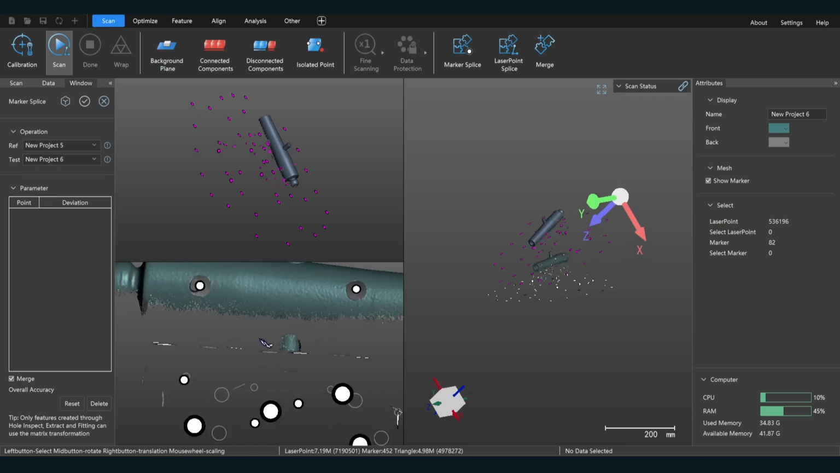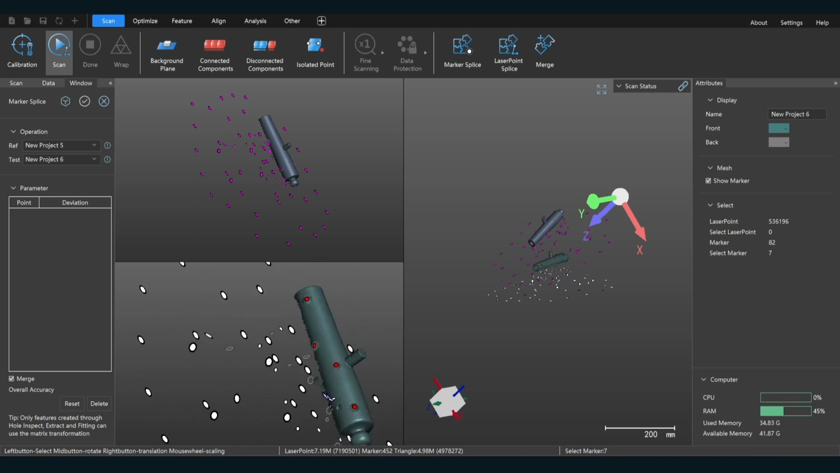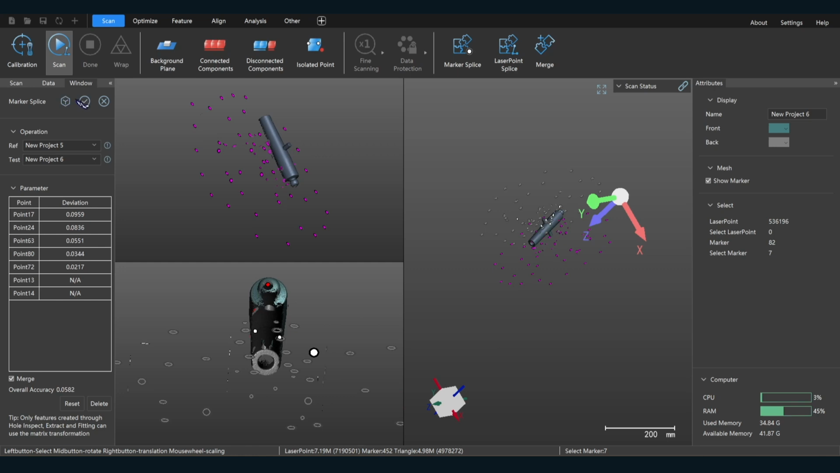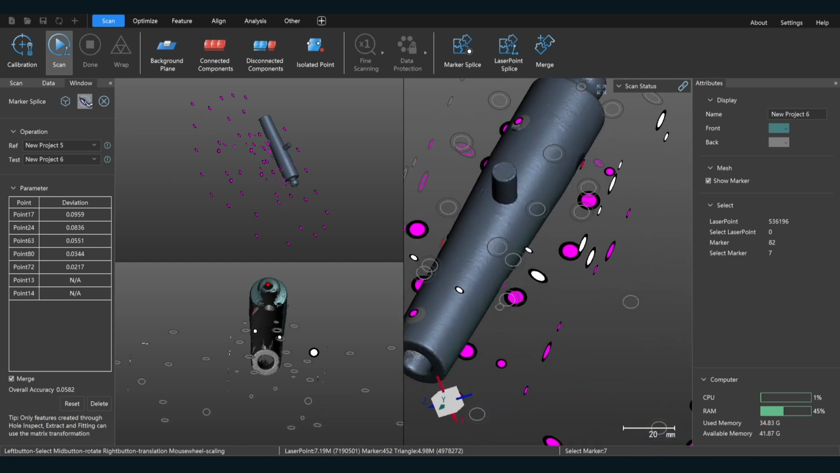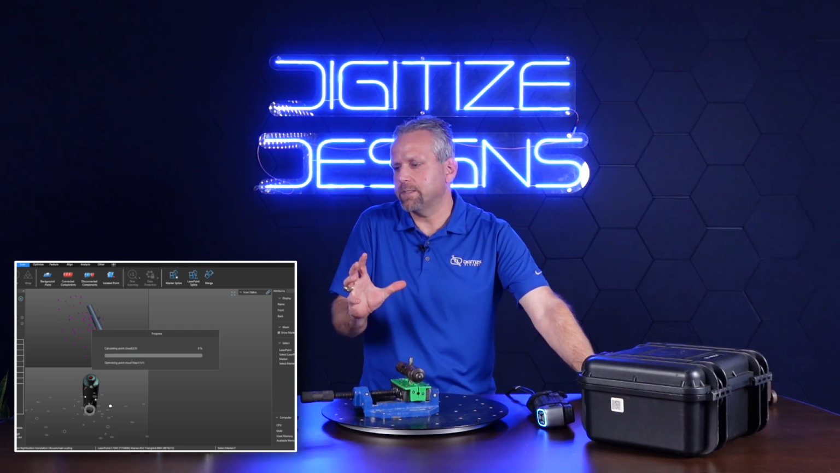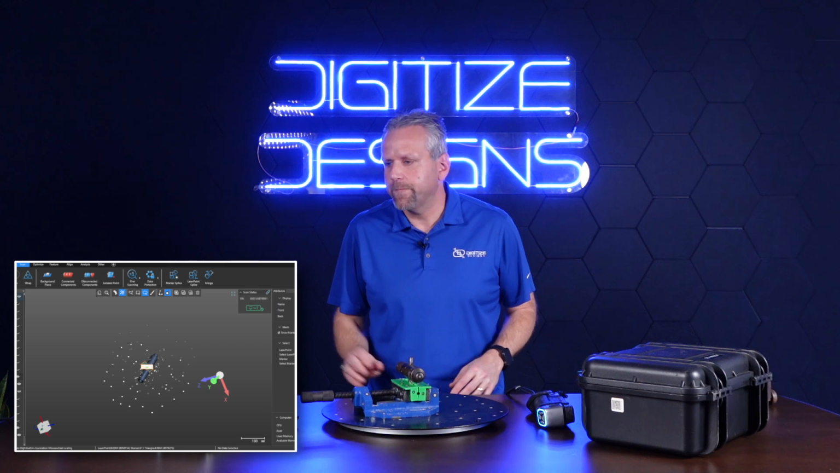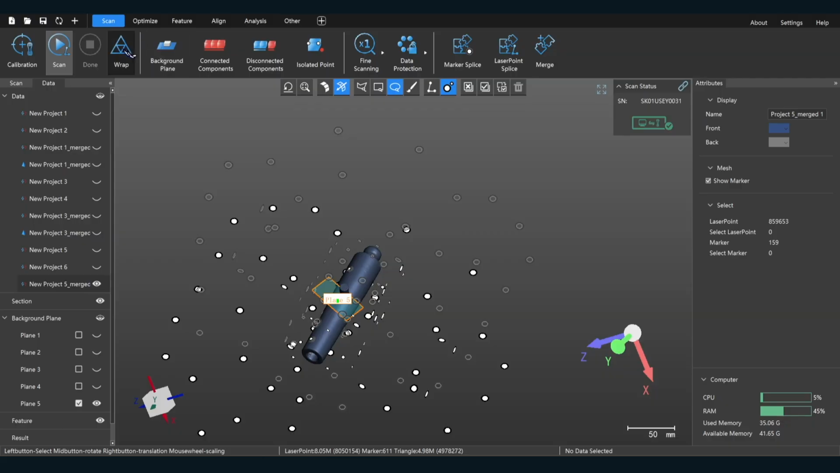So for this operation, I want to be down in this area. Again, I can just lasso select all the way across here, and I'm selecting all those simultaneously very quickly. And this is where it comes together over here. Click OK, and that's going to basically optimize that alignment and also merge them together into one point cloud. Then again, we're going to do a wrap.